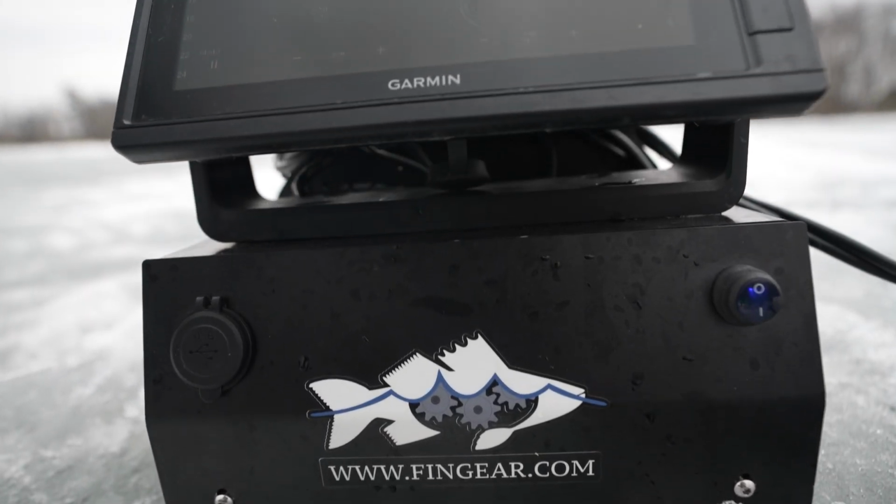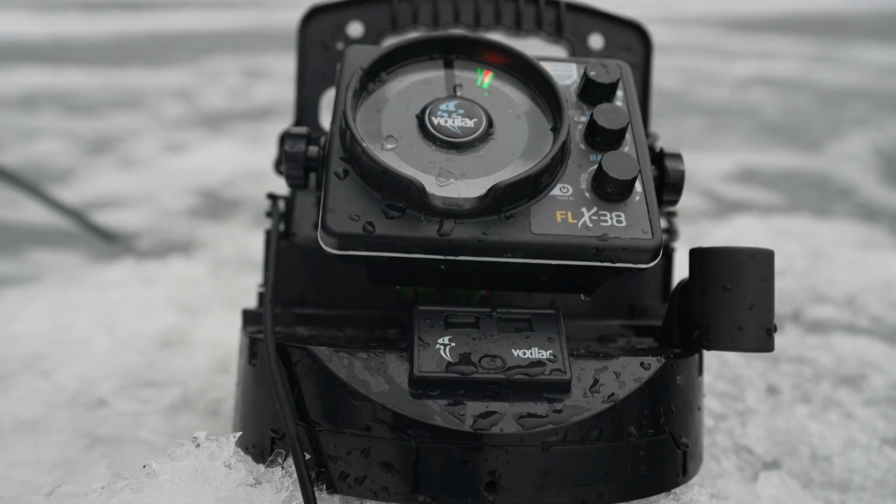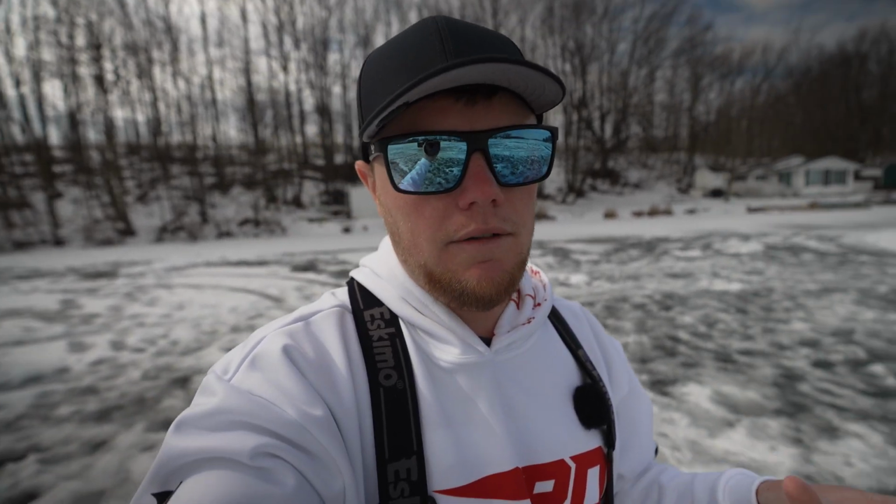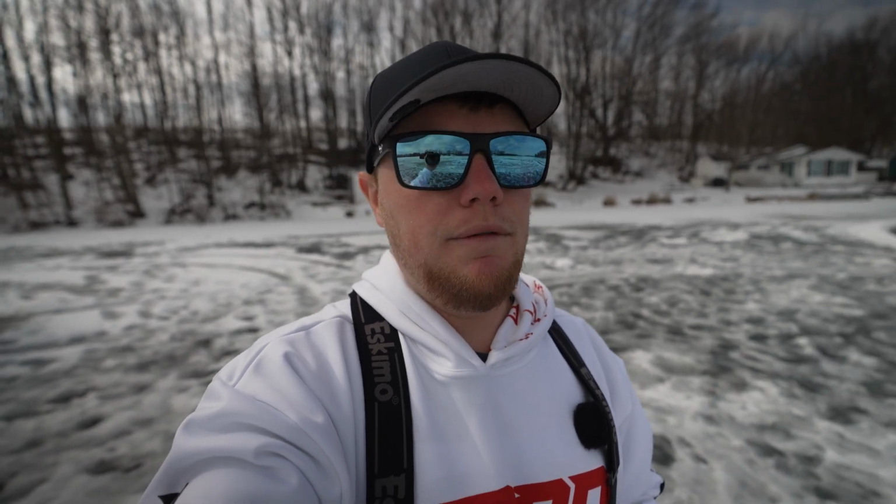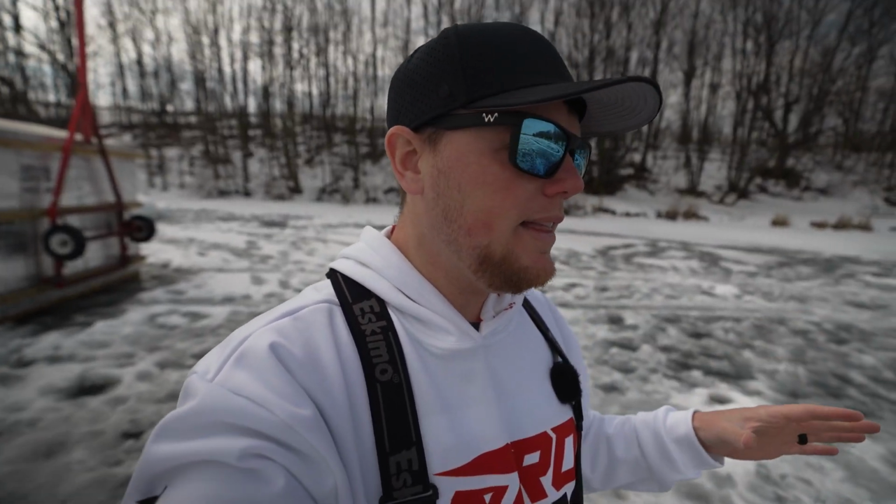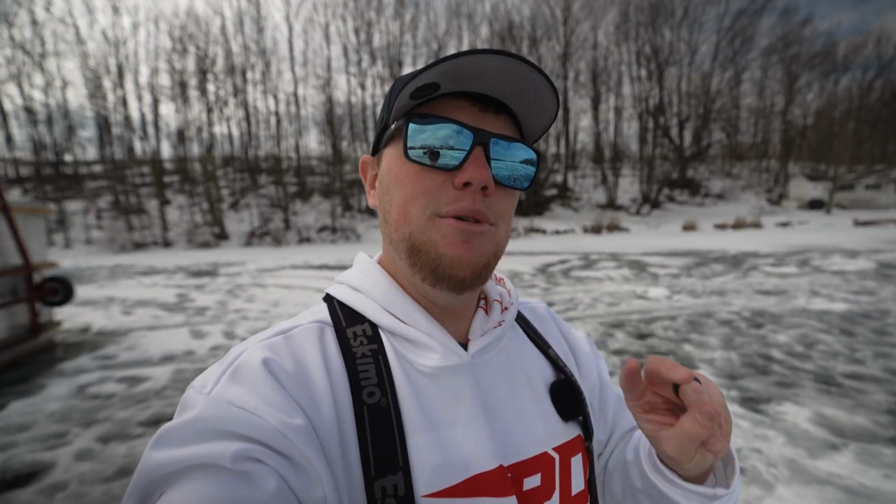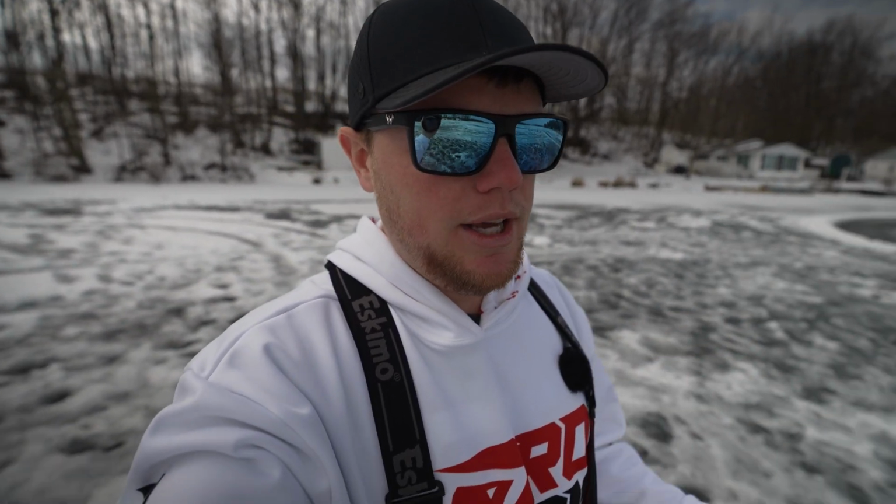But what I wanted to showcase today was how I use my Livescope unit in conjunction with a standard flasher. Sometimes, especially during certain times of the year, these finicky fish can feel the ping coming off the transducer of your Garmin or any forward-facing sonar for that matter. One thing I have done to adapt to that is use my standard Vexilar flasher along with that forward-facing sonar. By using them in conjunction, it can be a deadly unit out on the ice.